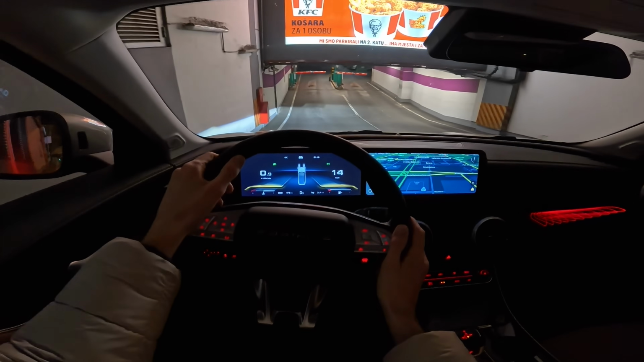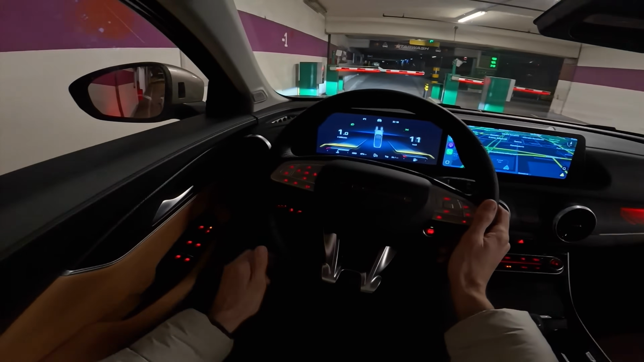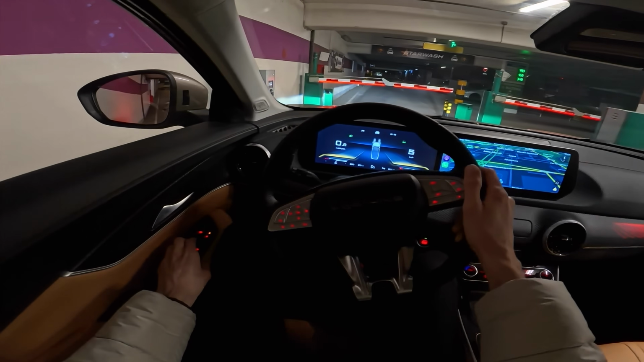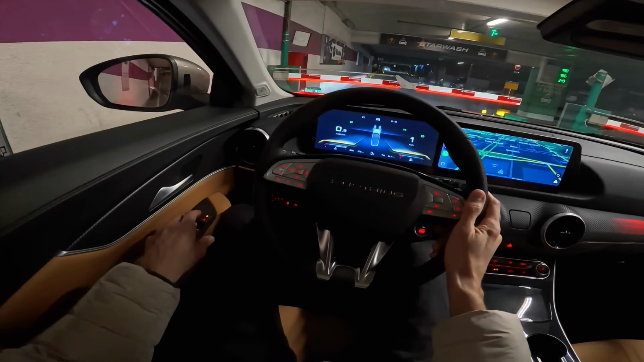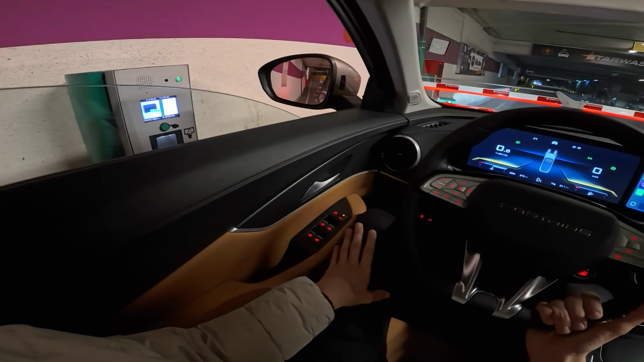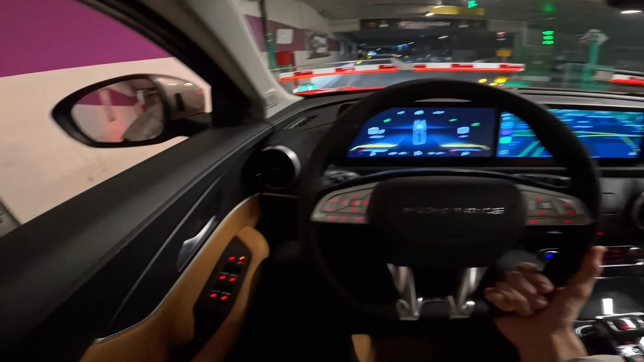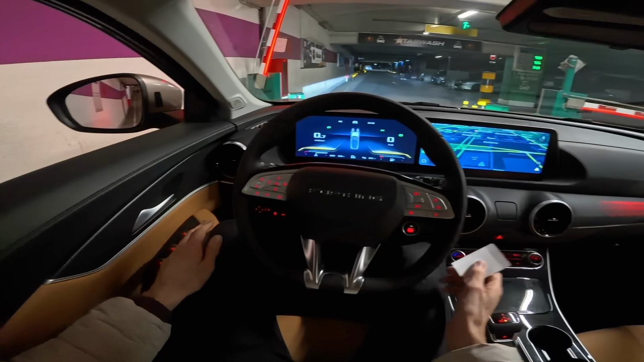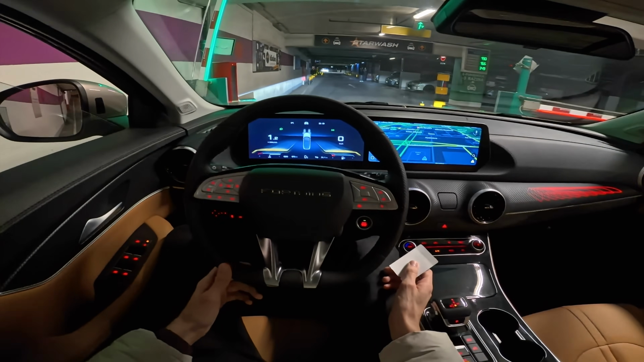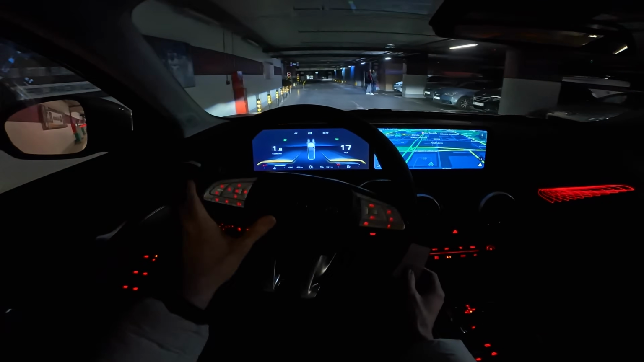I heard some of your arguments and questions regarding Chinese cars, and I know some of you are a little bit skeptic, and you're gonna wait for some other people to buy them first and let them prove themselves. But honestly, this is not that new. It's just a new brand in Europe.